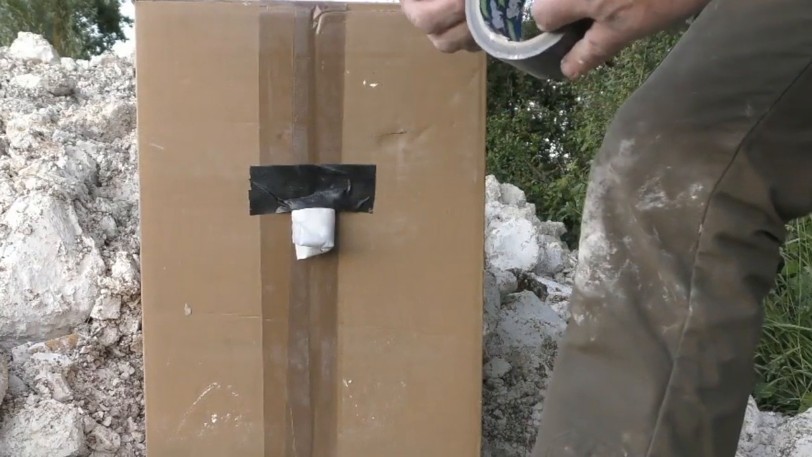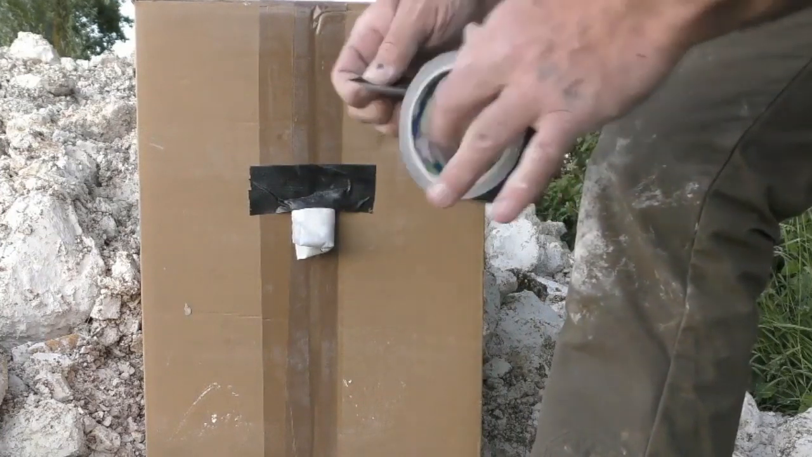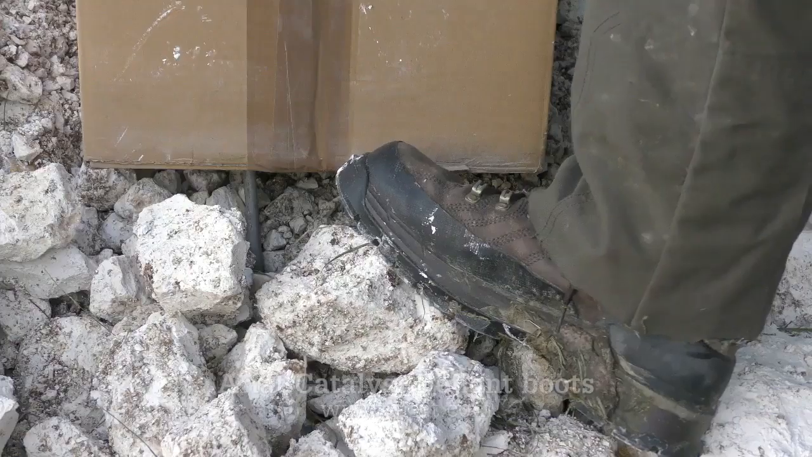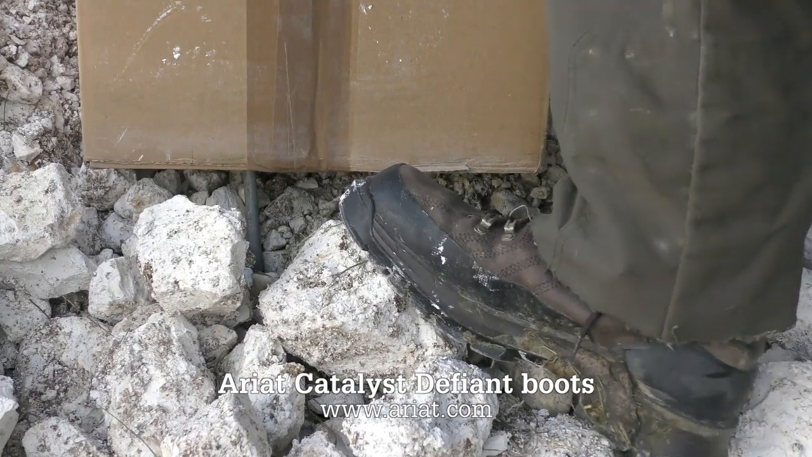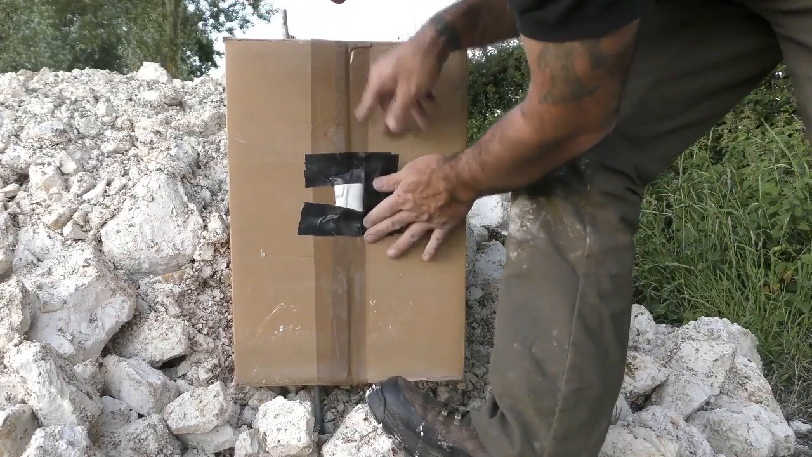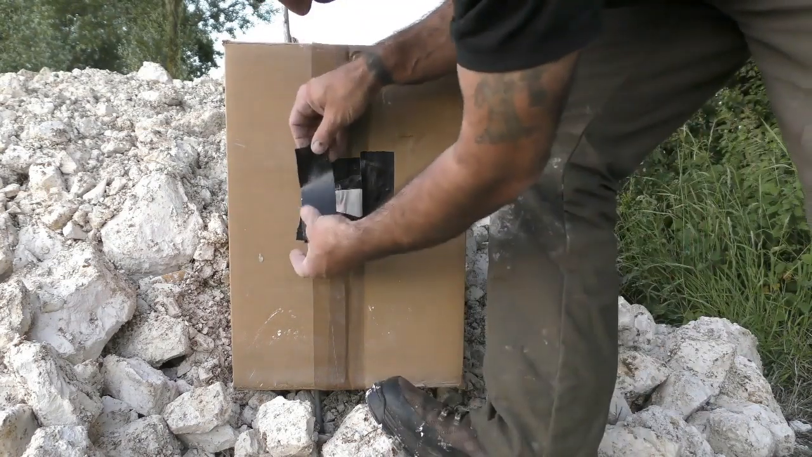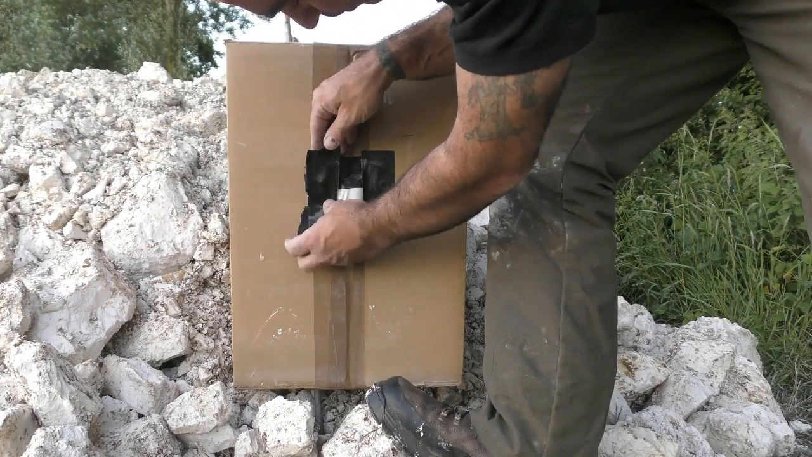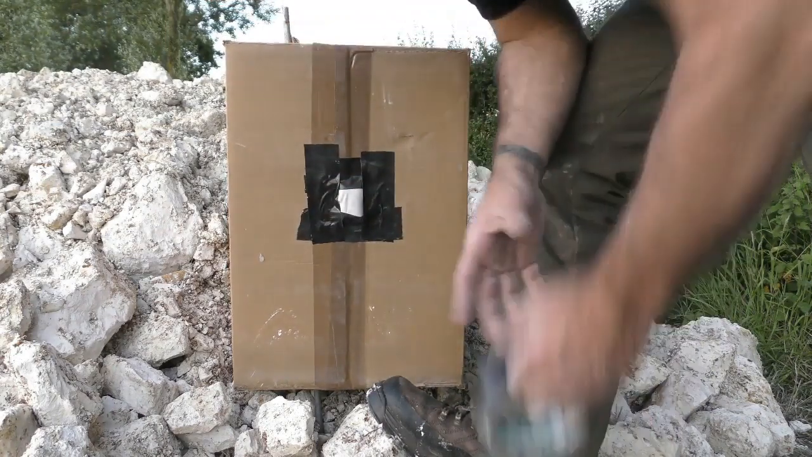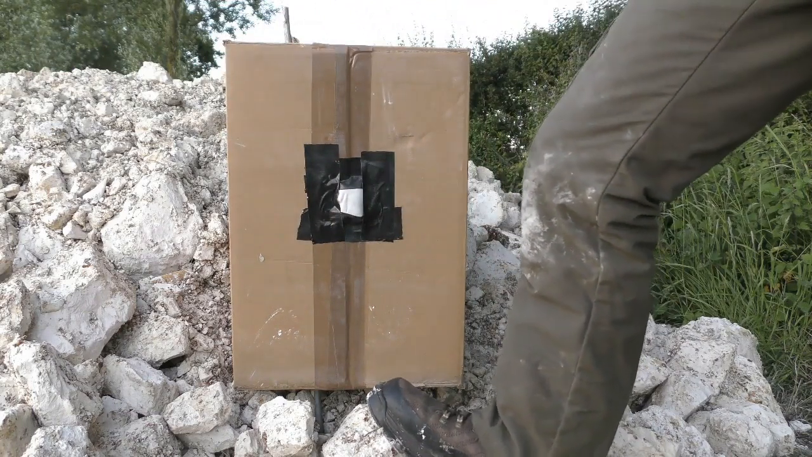There. There we go. Right, we'll start off at 50 yards and see how that goes.